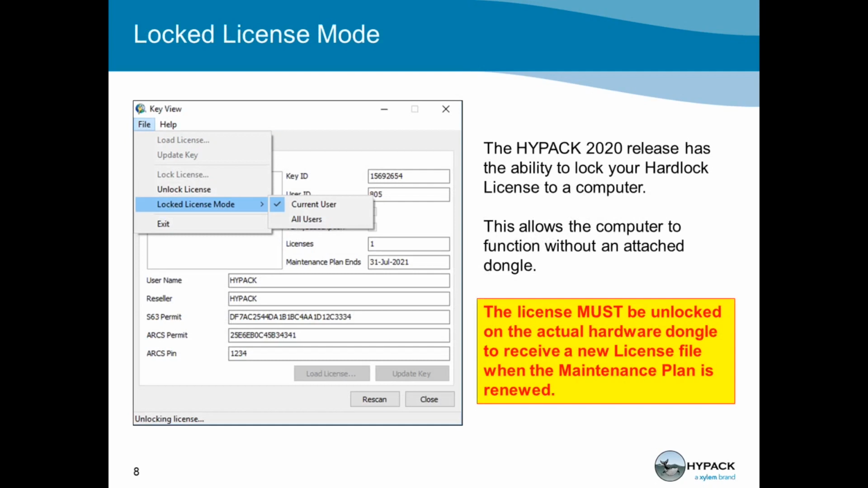Downside, oh no, it's not working, I need another computer. Bring your key with you, right? Sort of defeats the purpose perhaps, but in that regard, if you have any questions, call tech support. There's going to be a learning curve for everybody, we know that, so it is an option now in 2020. It's going to be in the release, and when you have questions about it, please give us a call.